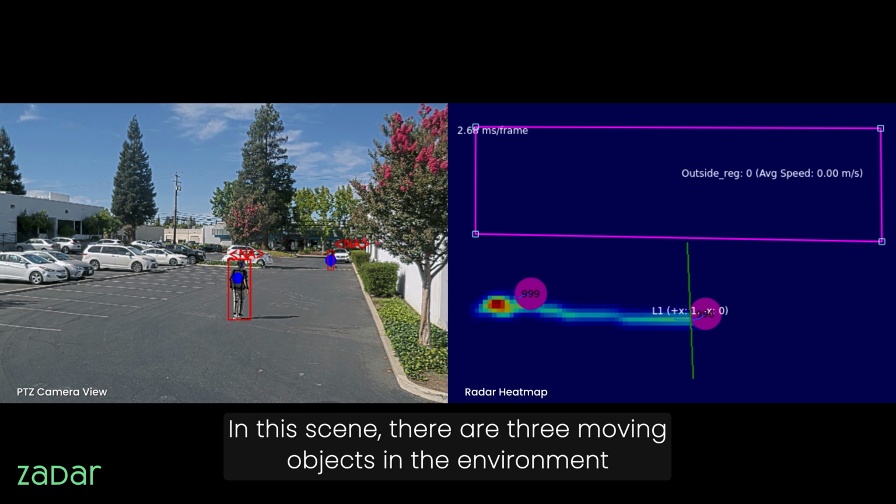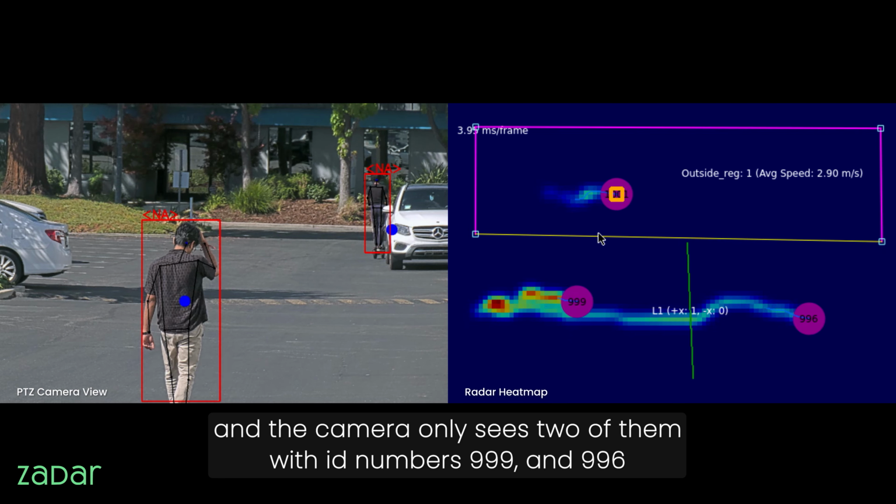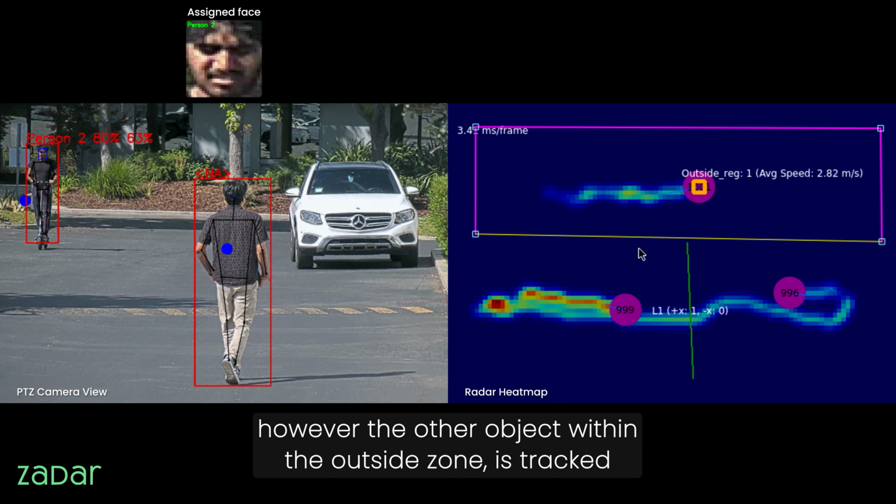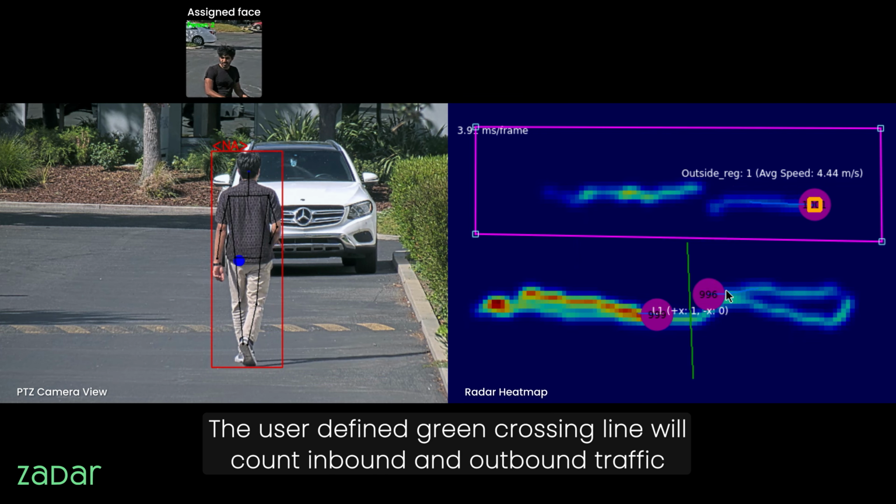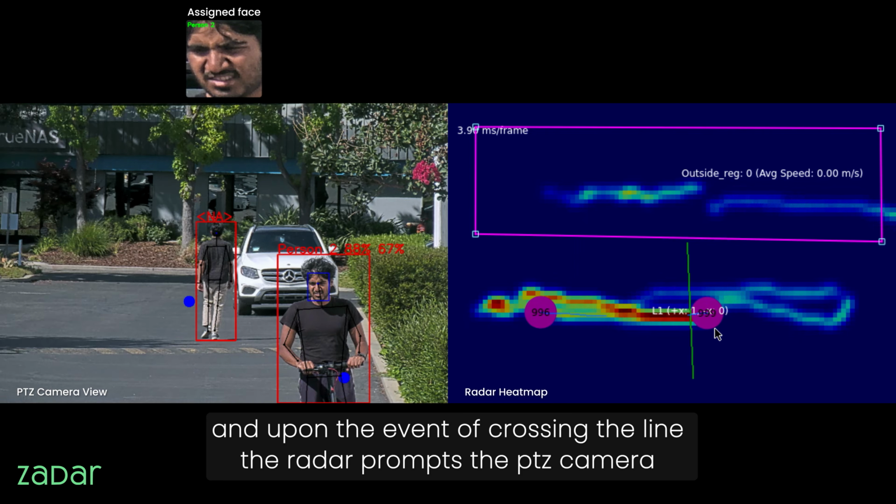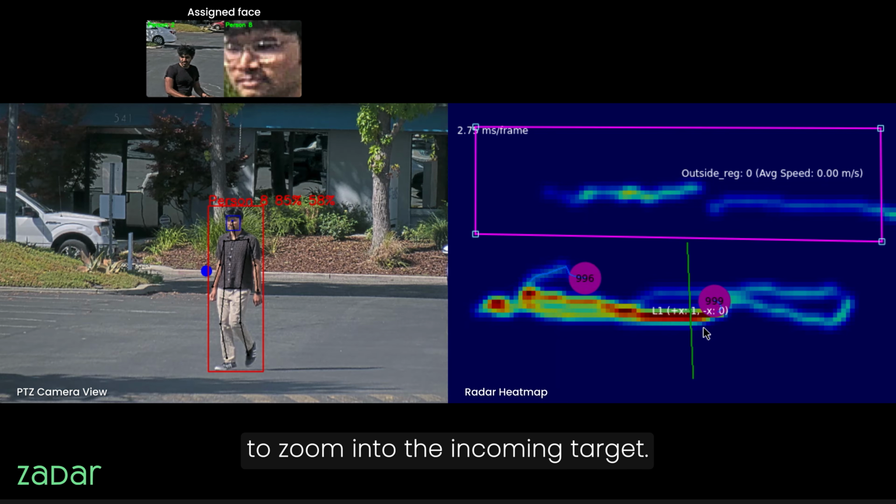In this scene, there are 3 moving objects in the environment, and the camera only sees 2 of them with ID numbers 999 and 996. However, the other object within the outside zone is tracked by the radar but is not visible with the PTZ camera. The user-defined green crossing line will count inbound and outbound traffic, and upon crossing the line, the radar prompts the PTZ camera to zoom in to the incoming target.